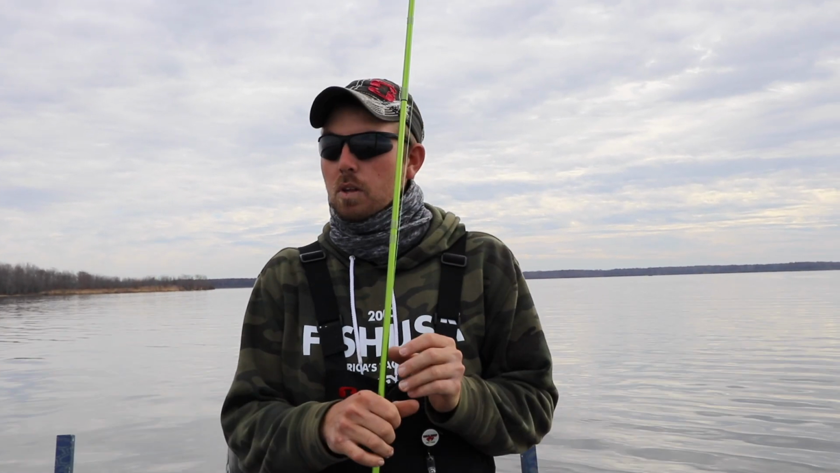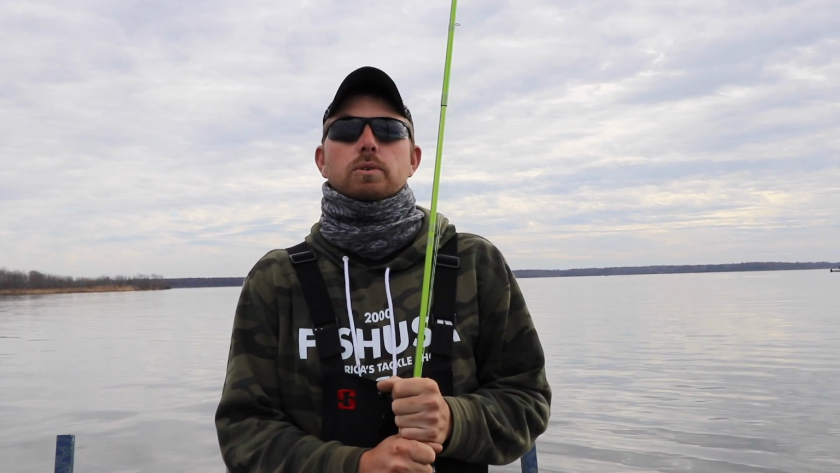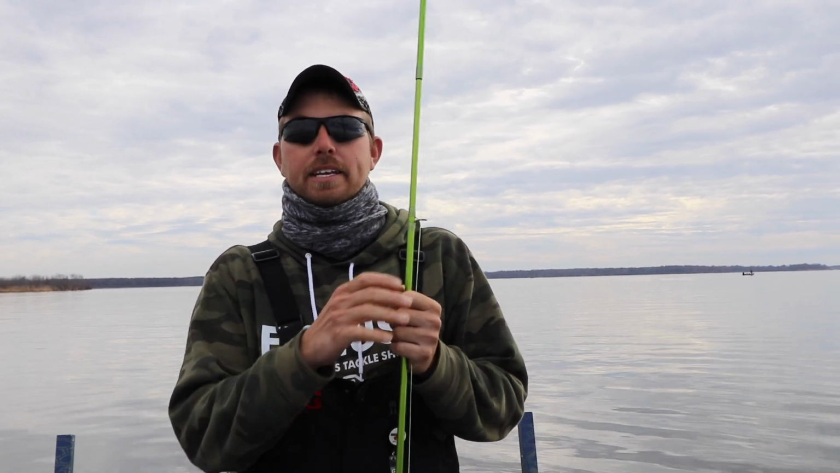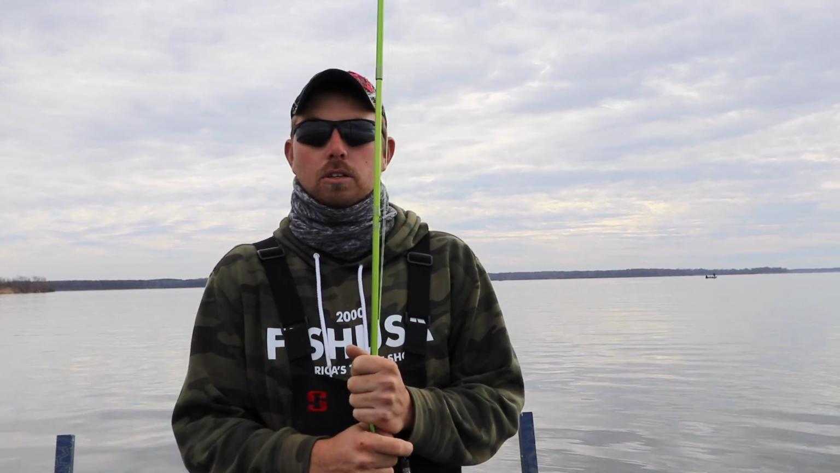So today we're out here on the lake, and this is the time of year. This is the last week in November. This is getting to be the best time of the year to crappie fish, in my opinion. The fish are just stacking up on structure. They're feeding heavily for winter, and they're very predictable. This is a very patternable bite.